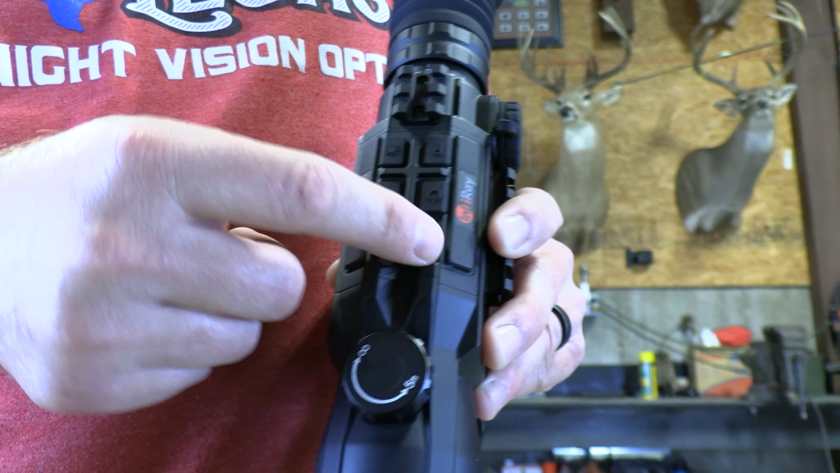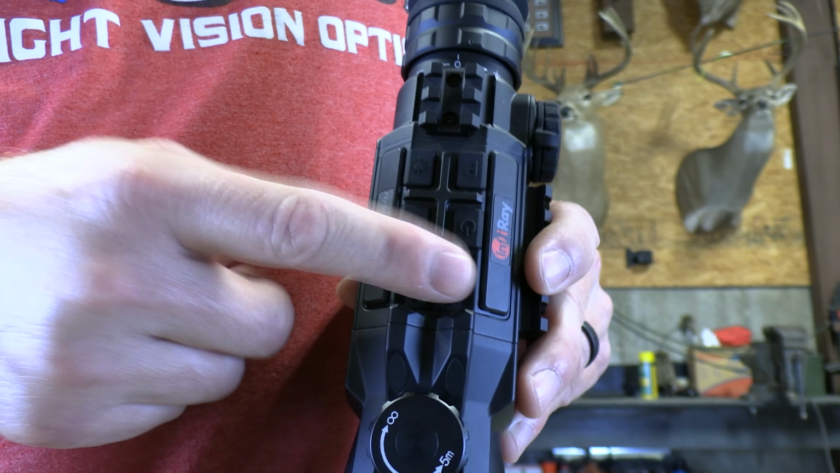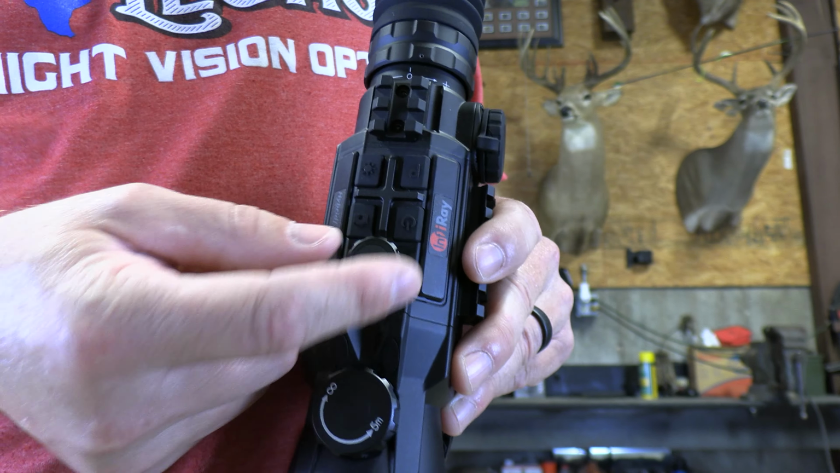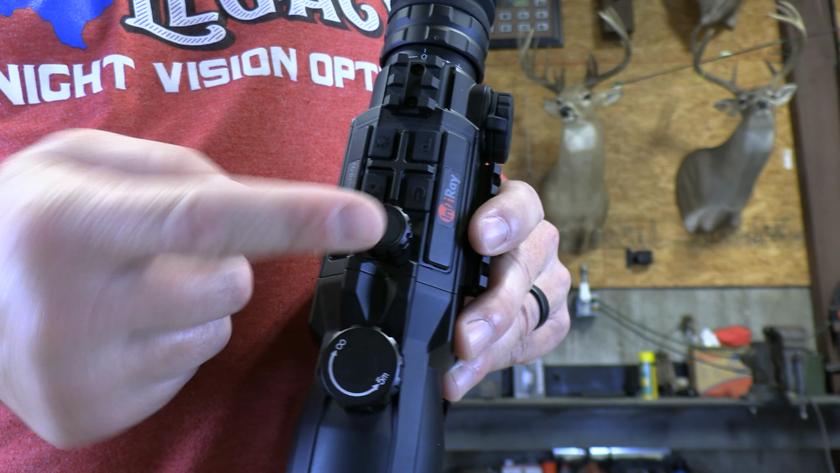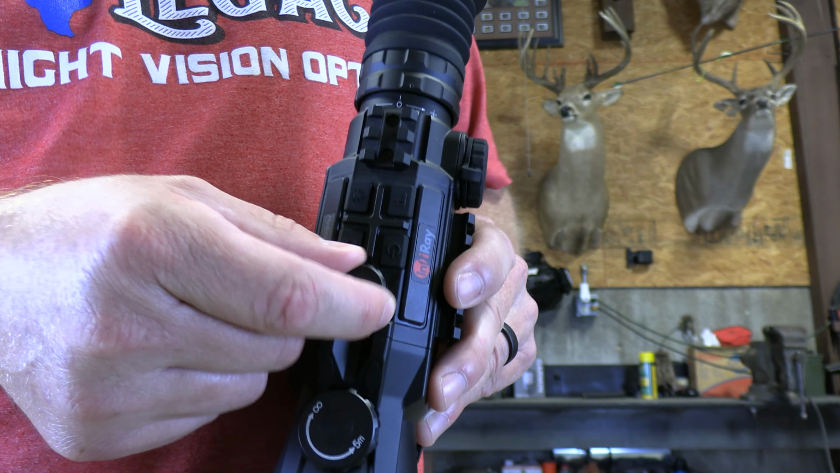Again, this rotary dial is your menu button, short press to bring up your short menu, long press to bring up your full menu. You rotate the dial to go through your selections, and then you can quick press as needed to select your icons and do what you need.